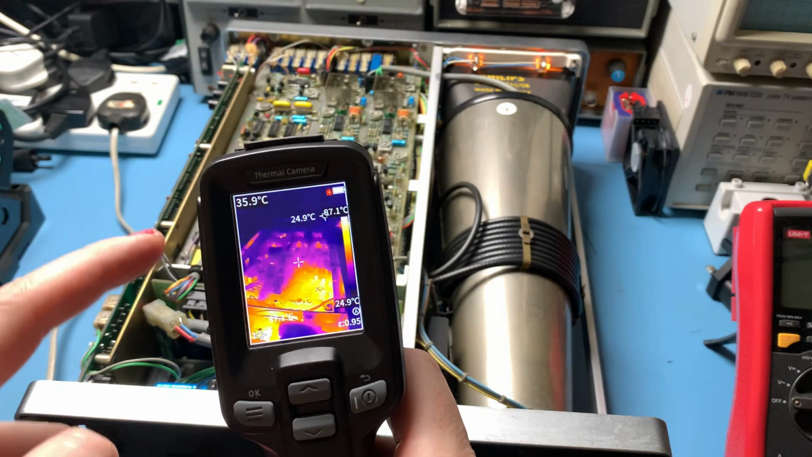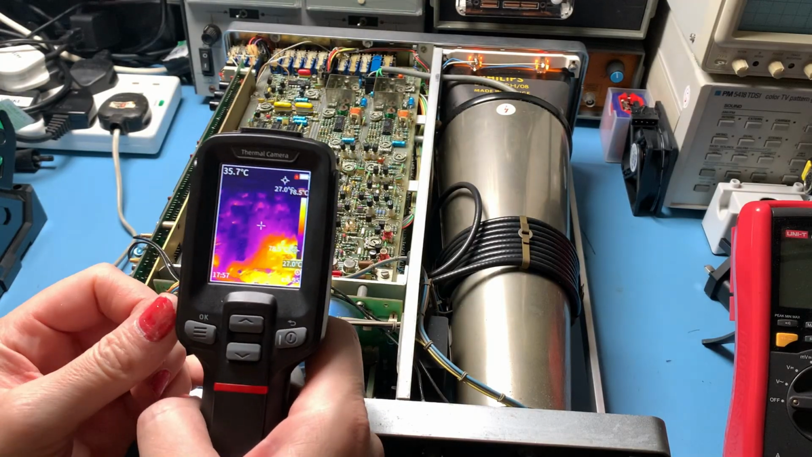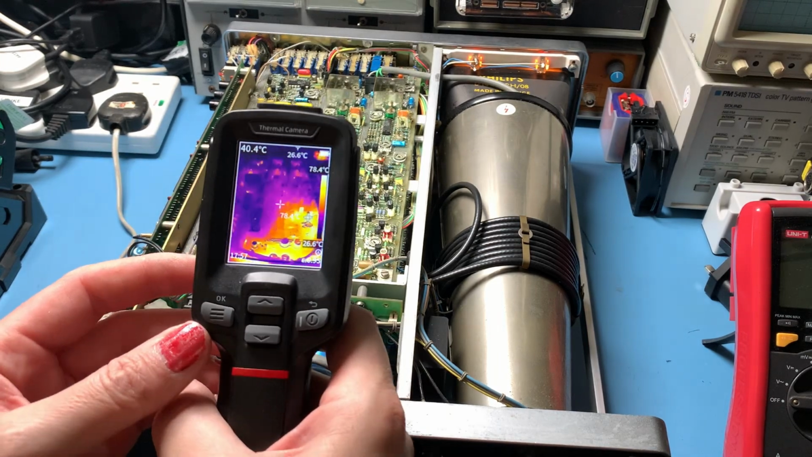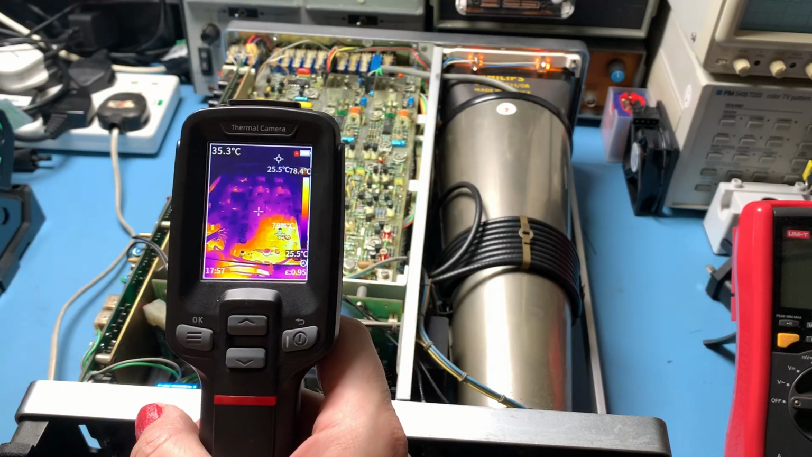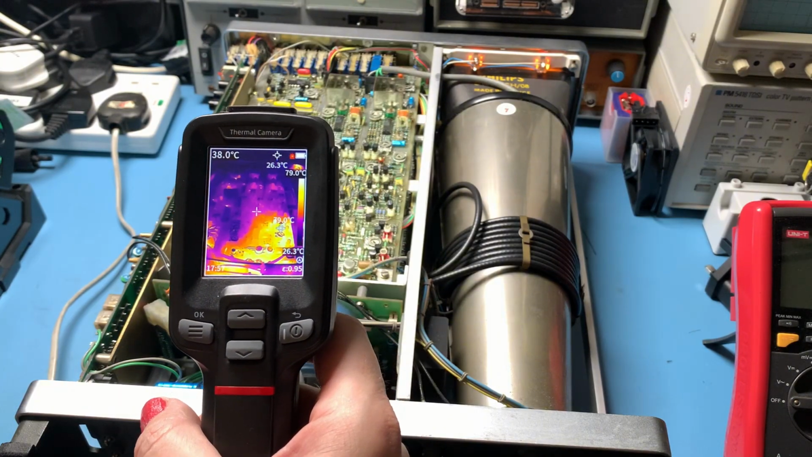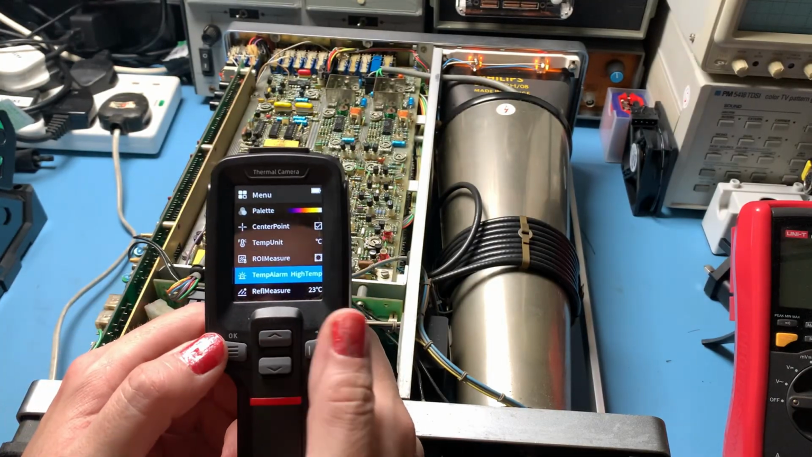You get an alert by the LED flashing. There's not actually an audible alert, as far as I can tell. You get a flashing LED. So if it's picking up something over your target temperature, which is 75 degrees, which it is picking up because the high is at 78 there, you get the flashing LED to tell you that that is over temperature. So there you go. Let's go back in and turn that off.